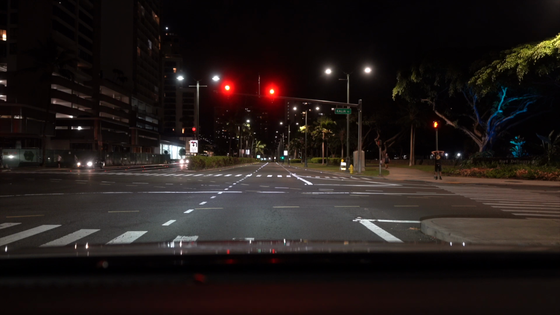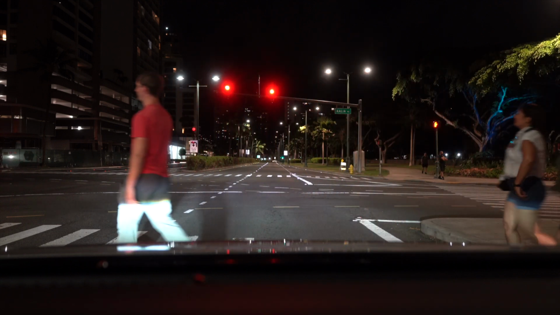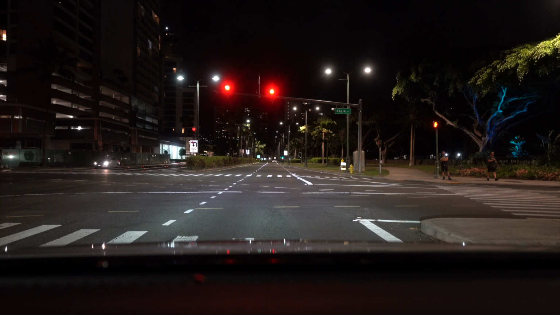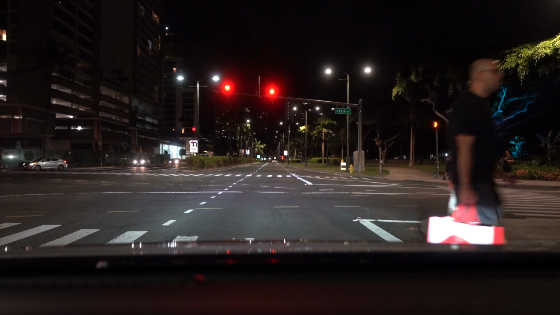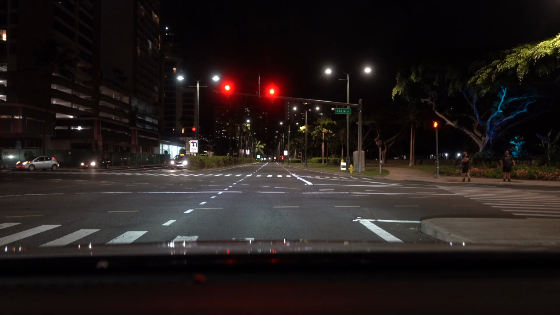So I'm about to cross the street. This is Kalia. There's some people crossing the street right here, late at night. I guess they're going out, maybe dinner, maybe have some drinks or something like that. Couple of people about to cross right here. Looks like they went shopping and they're just getting back to whatever hotel they're staying at. But it's not a whole lot of people out right now.